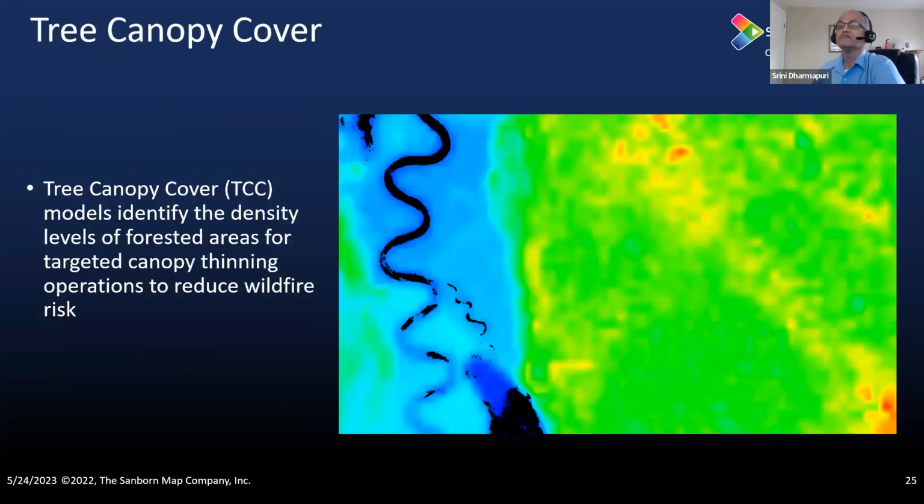Next one, please. A tree canopy cover is another byproduct or derivative product. Once you have the vegetation classified, then you can create it. It's primarily used for canopy thinning operations, and also for reducing the risk of wildfire. So this is another derivative product that is very useful in mapping the forested areas as well as targeting the areas where the thinning operation needs to be carried out to avoid the wildfire risk.